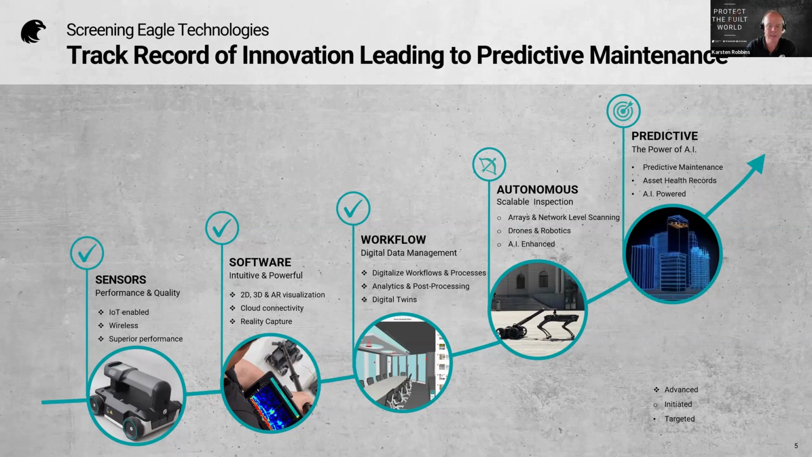And we are on an accelerated path also towards autonomy, in the sense of being able to have these sensors be autonomous. Some of you may have seen our subsurface mapping tool being pulled by the Boston Dynamics robot Spot.